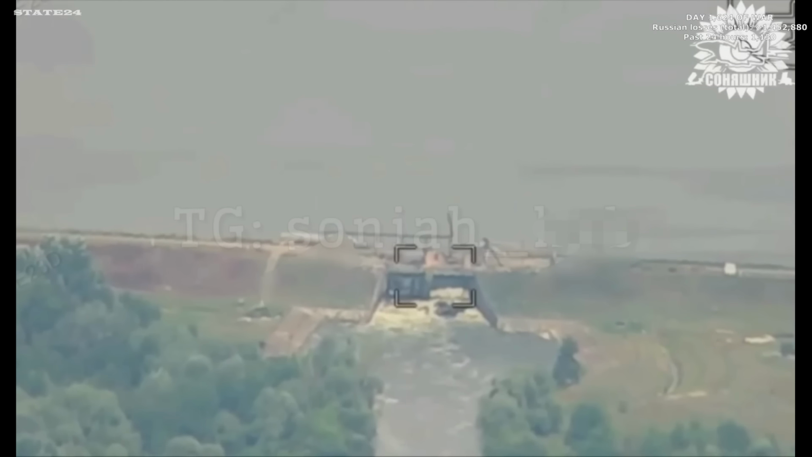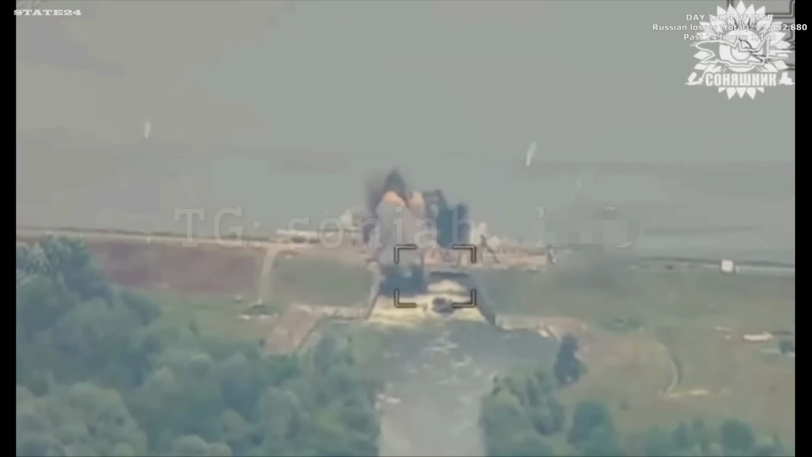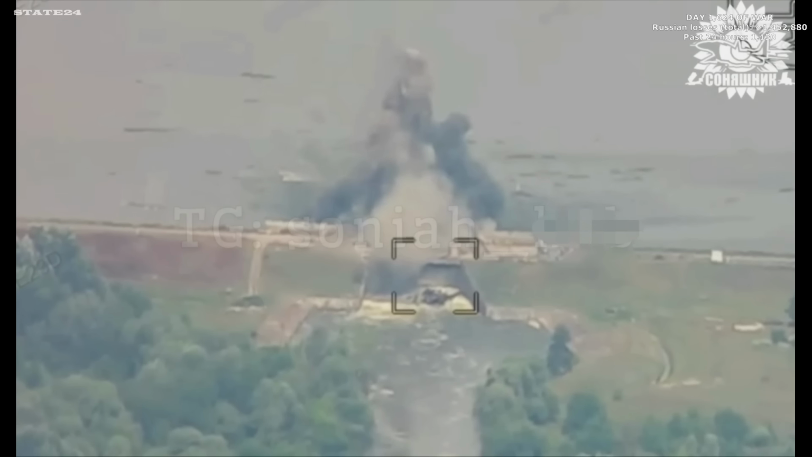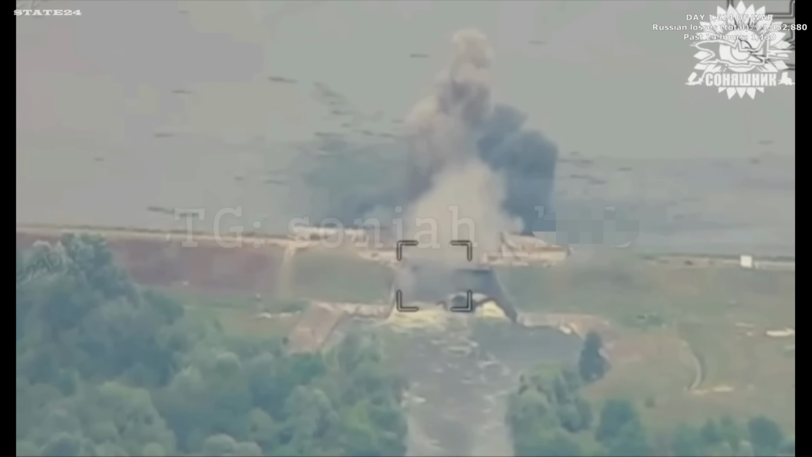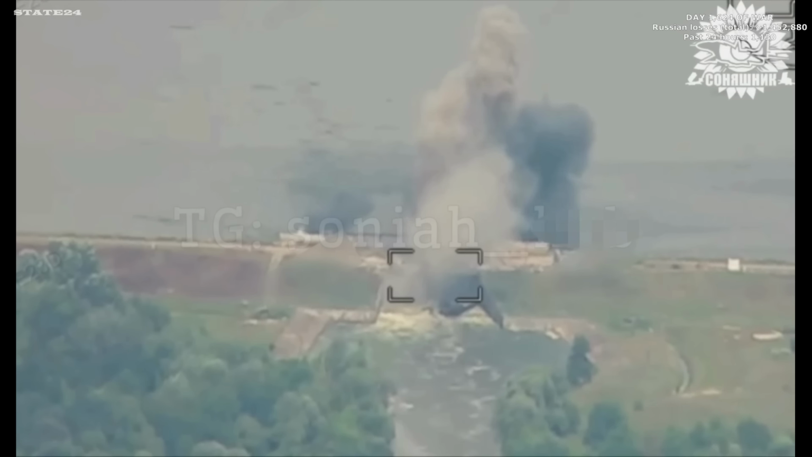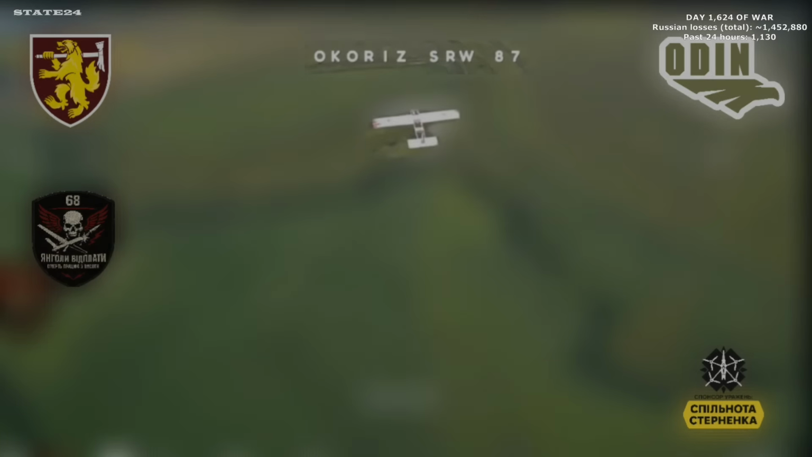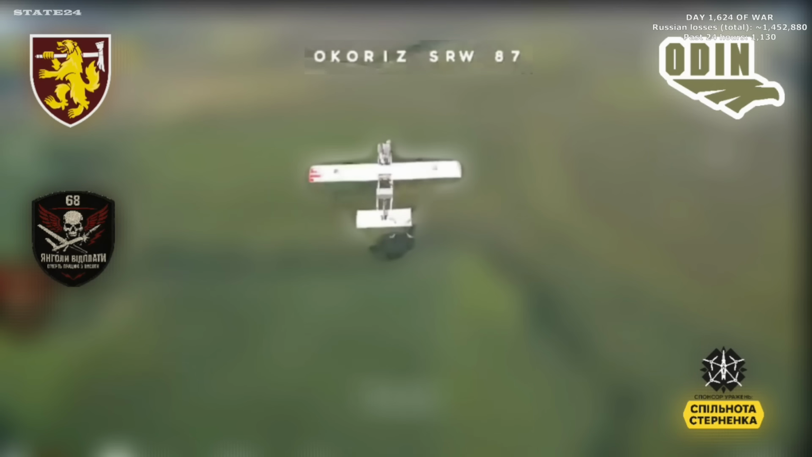Ukrainian MiG-29 pilots delivering GBU-39 guided bomb strikes on a dam and bridge crossings in the north. Infrastructure Russia depends on to move troops and supplies. Bridges and crossings hit repeatedly in the same areas, each time setting back Russia's ability to rotate forces across these routes. What you just watched is happening every single day.